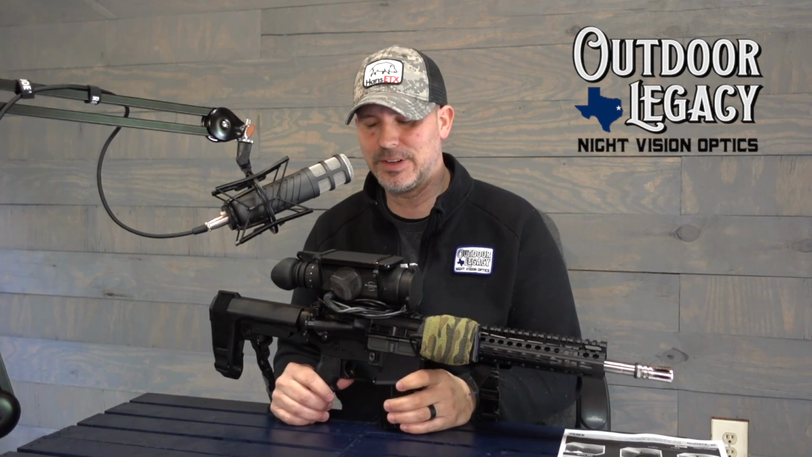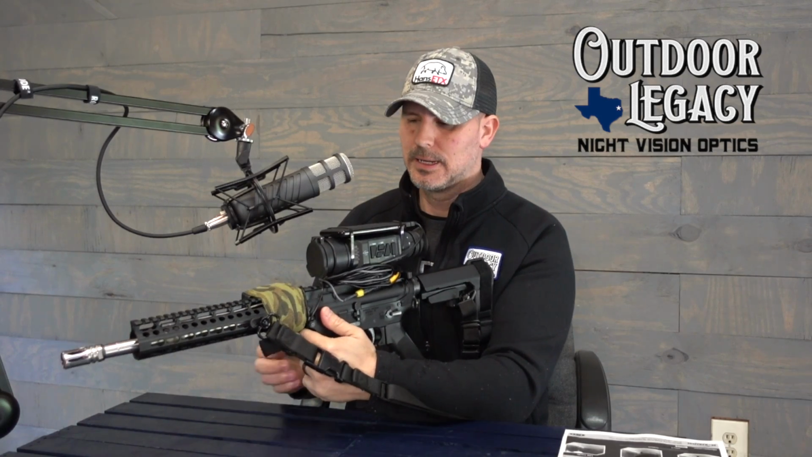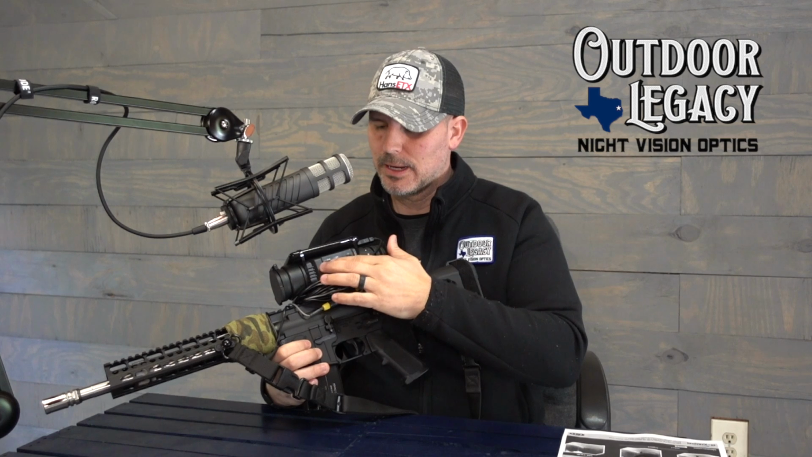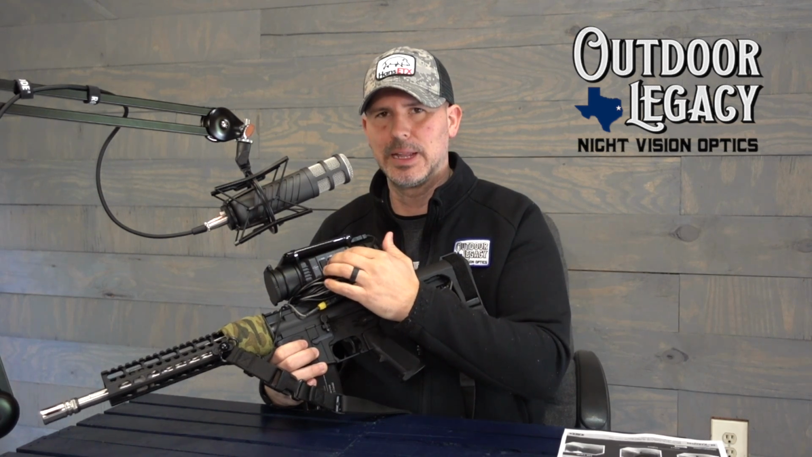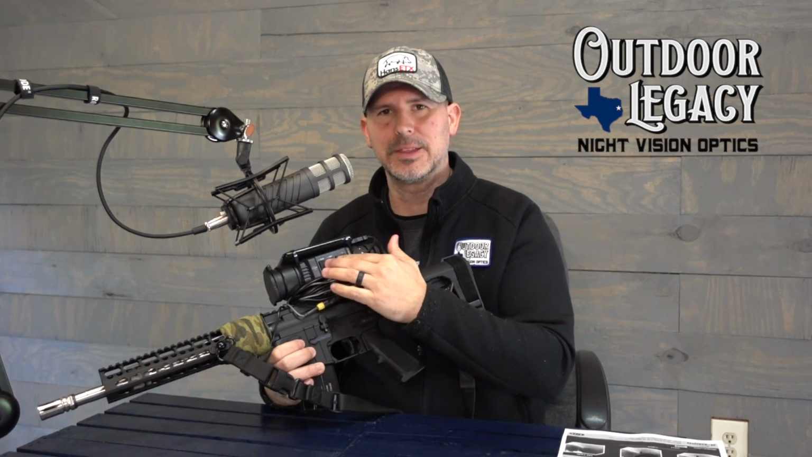Other than that, really didn't have any negatives. The buttons on the side I think are easy to manage and get used to. Like I said, there's 5 buttons. Being able to lay out working the buttons in the dark, they're all about the same height.